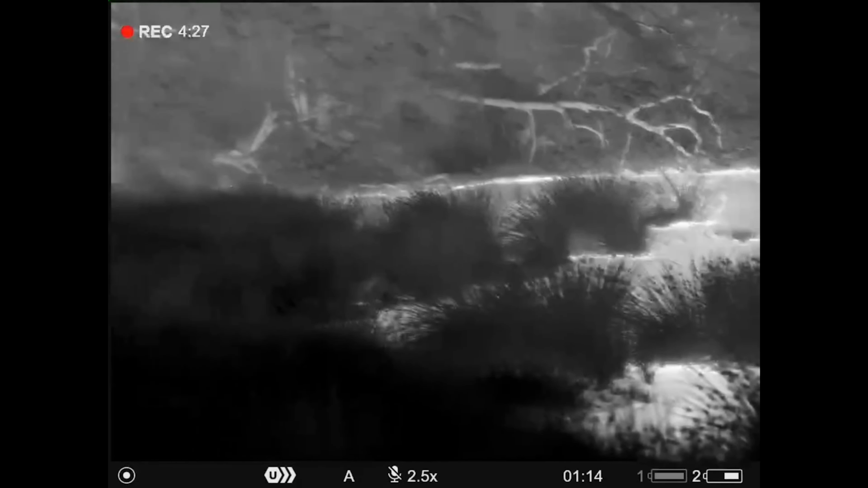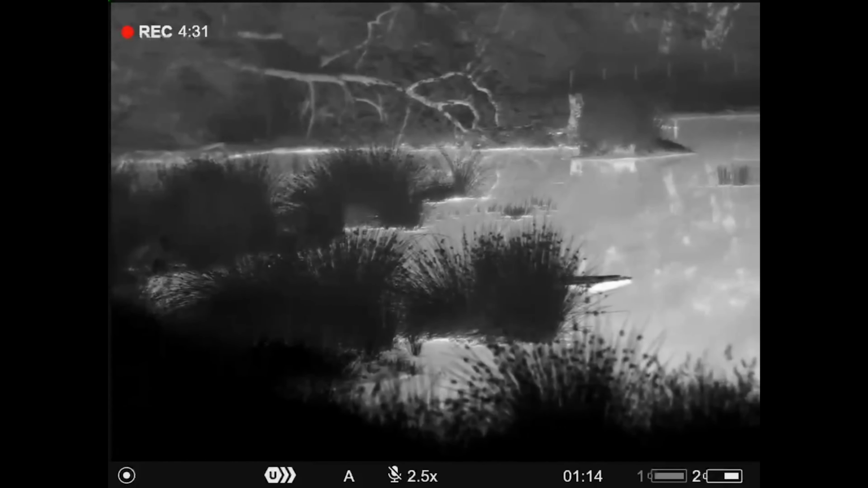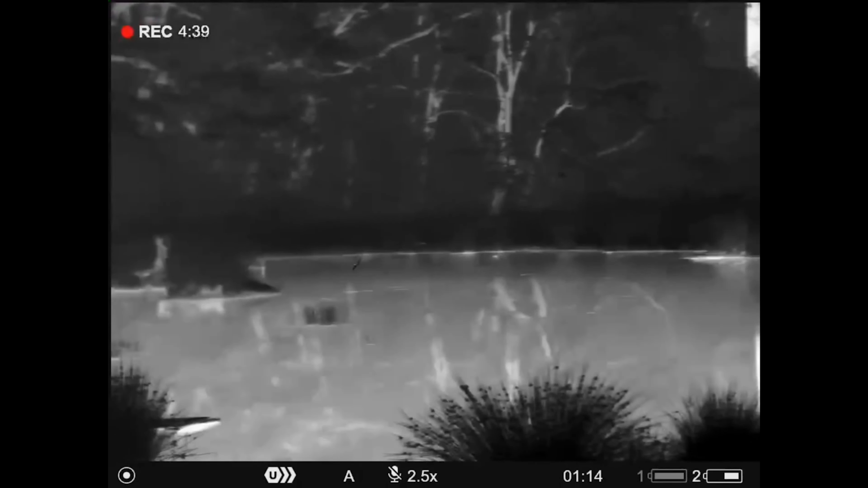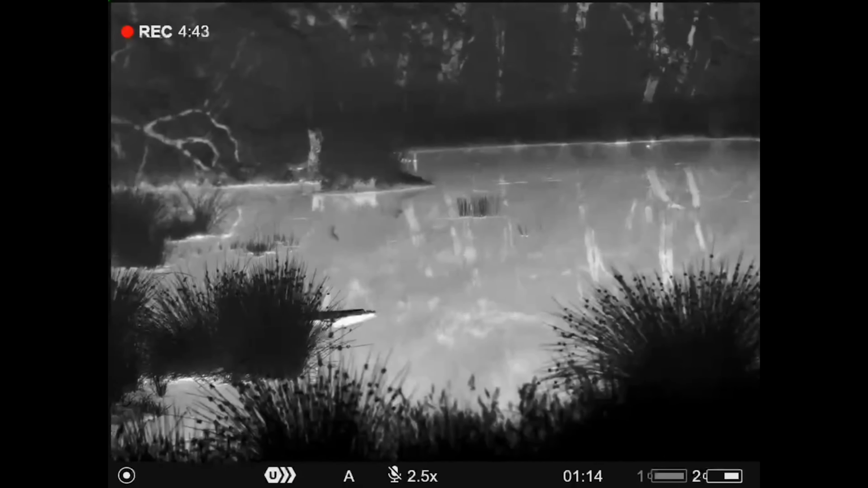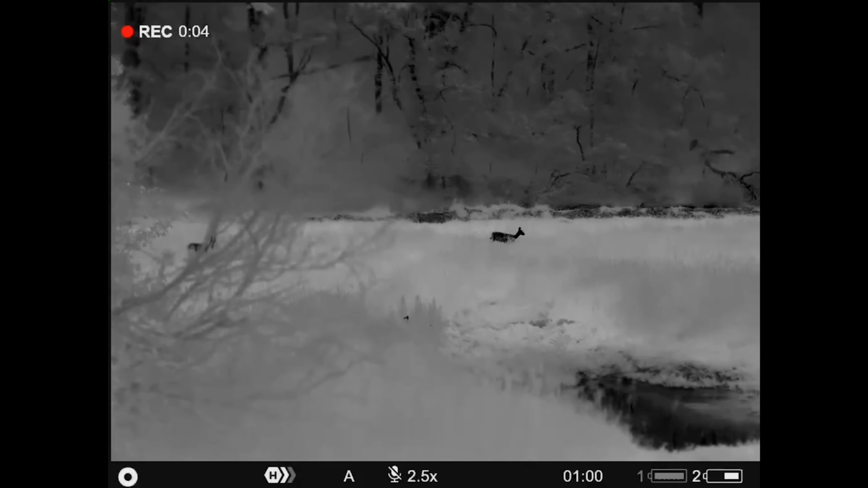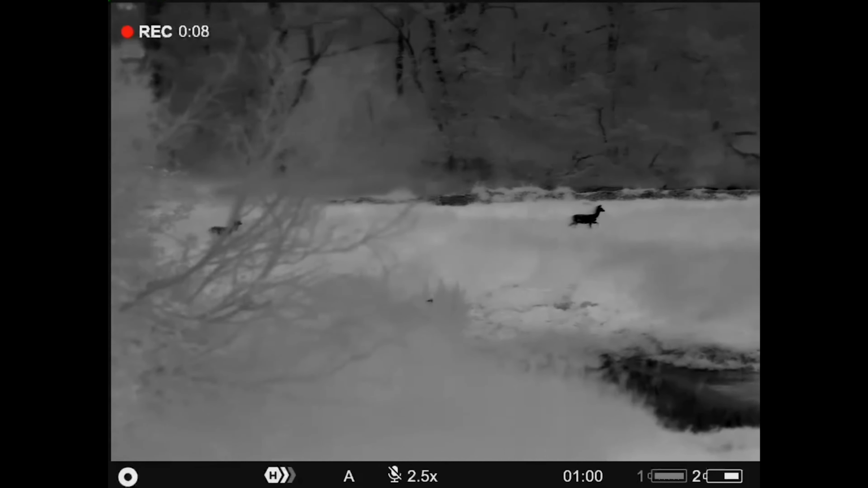And here's some bats. Forgive me, but getting up to some acrobatics. Don't worry, I'll not try and tell any more jokes. But the Merger XL50s picking the bats up really clearly. They're loving the fly life there on that warm night. And a couple of roe deer for you. There's one on the left, one on the right.